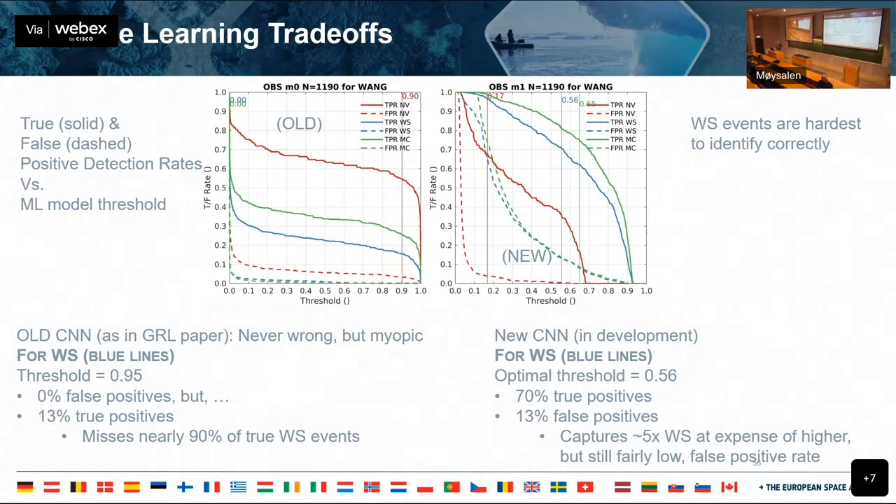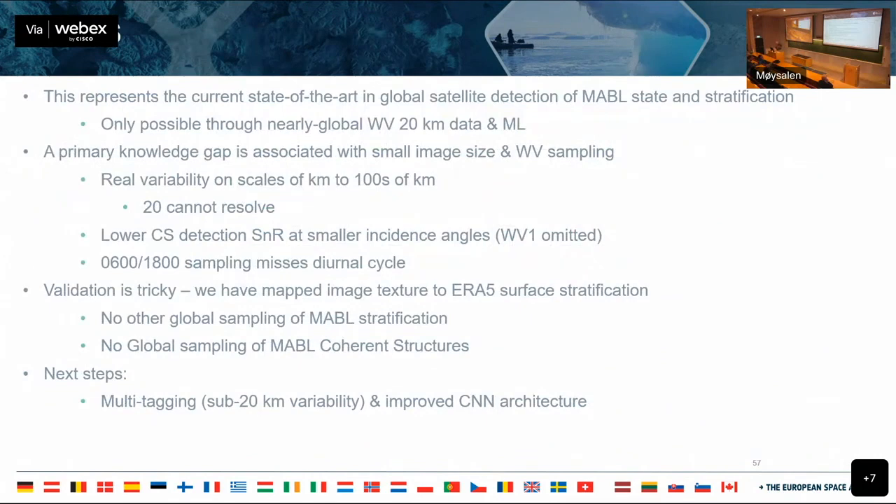So a factor of 5 or so improvement at the expense of a certain number of false positives. But we were leaving so many on the table, and what we really want to get at is the total count of these features in the boundary layer. And I think we're narrowing in on that. So this is just state-of-the-art boundary layer analysis. I think it is the only global boundary layer analysis data set out there.